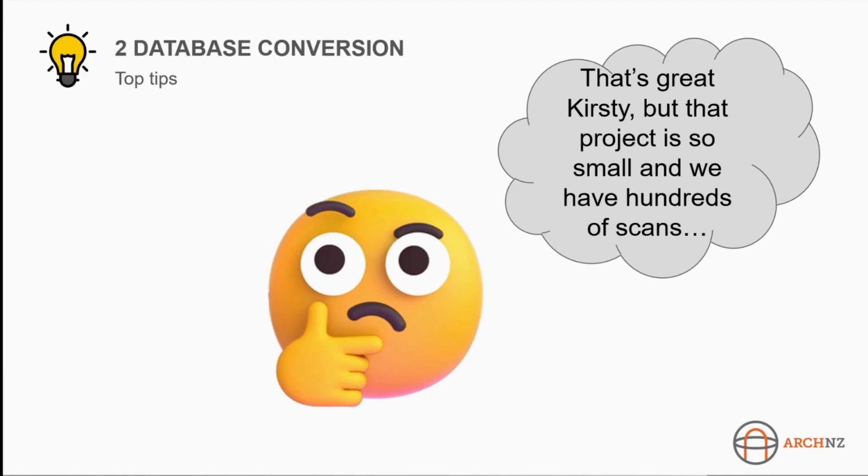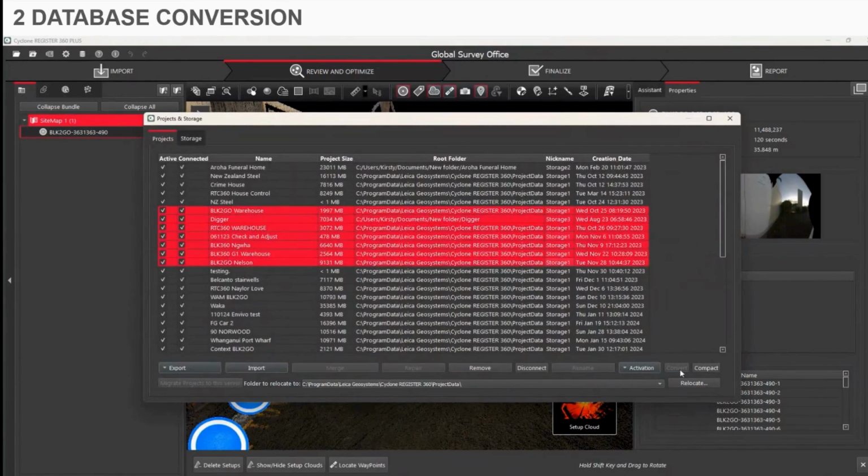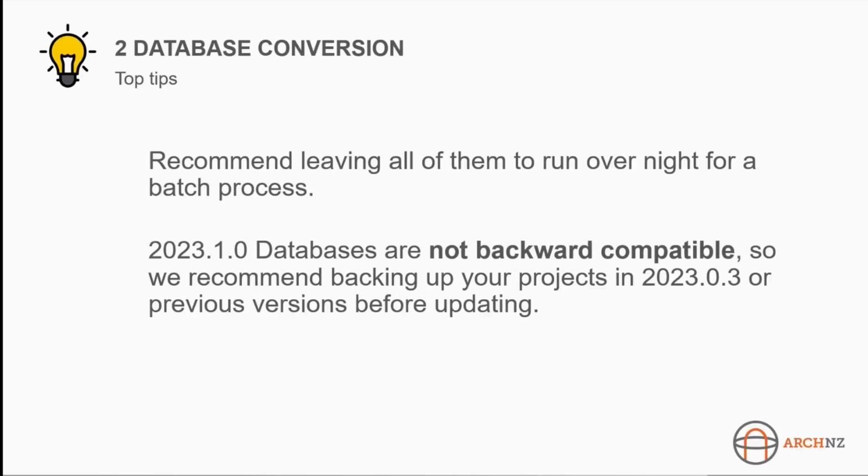So my answer to you there would be that there is a batch process, which can definitely help with managing all of those large ones. You go to the pancake stack and you select multiple projects within your projects tab, and then there's a convert button. Unfortunately, I have now run out of projects that I can convert to show you. But I would recommend doing this overnight.